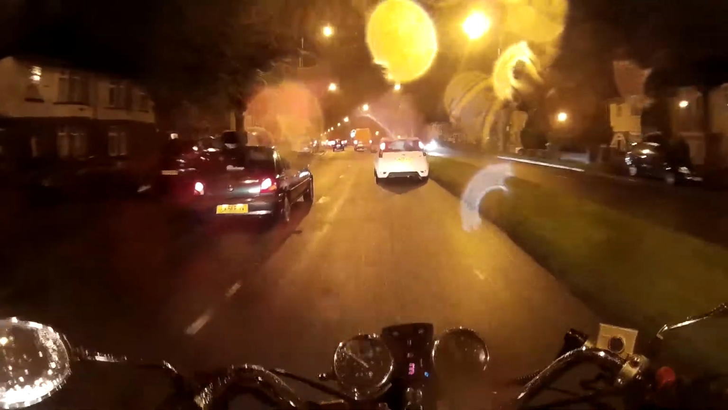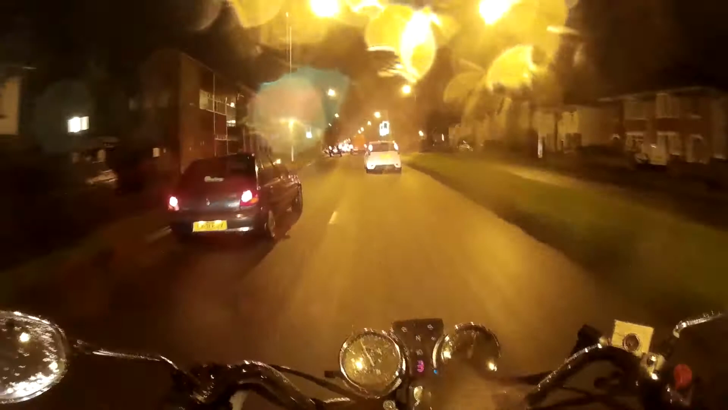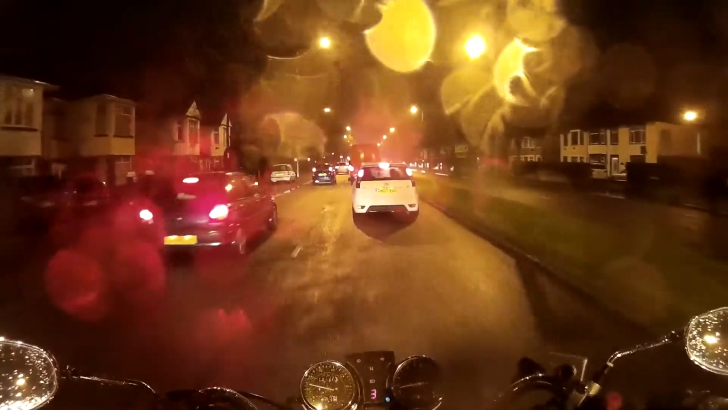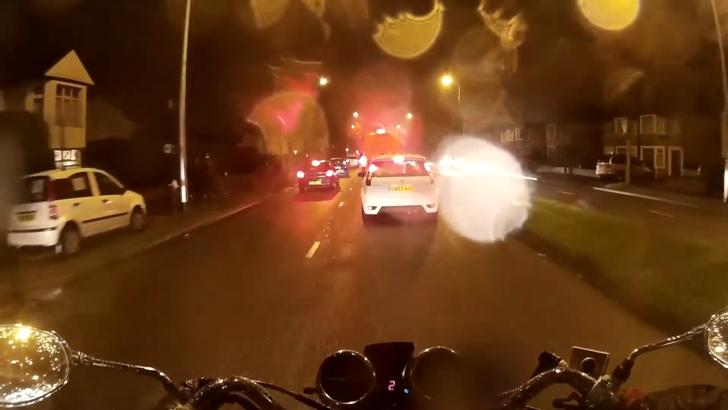Go on then, just so they can go past. Oh, lovely. We've got to stop again now. Right, I thought maybe they wanted to get past the bike and come on this side, you see, but no, they didn't want to do that. Fair enough.